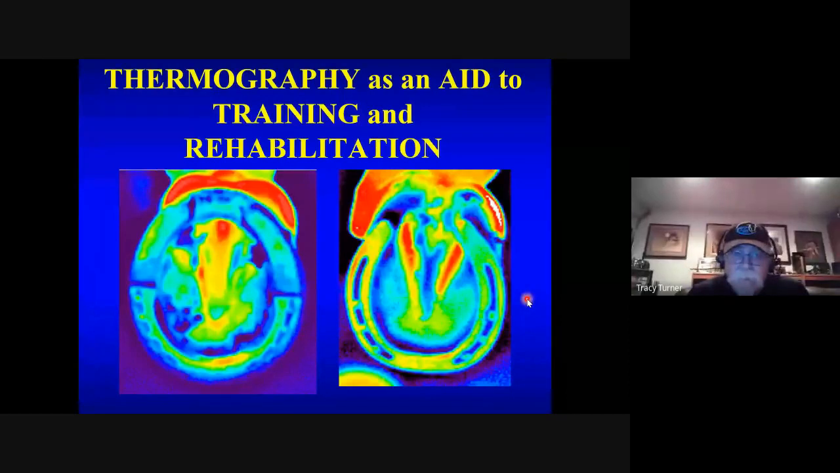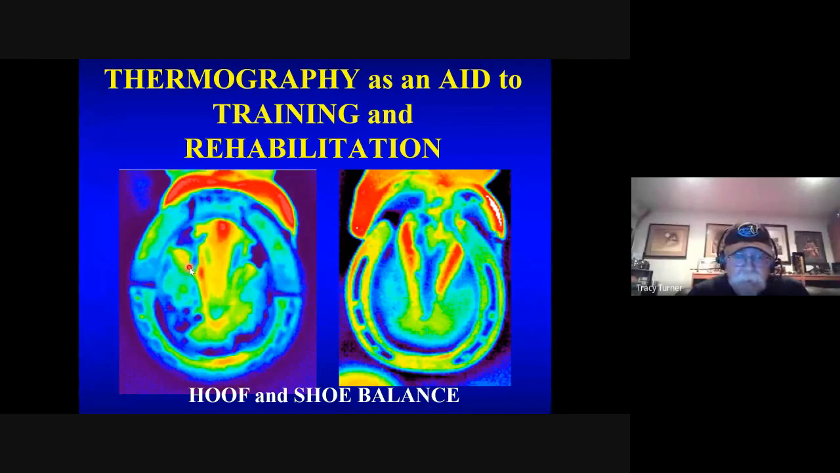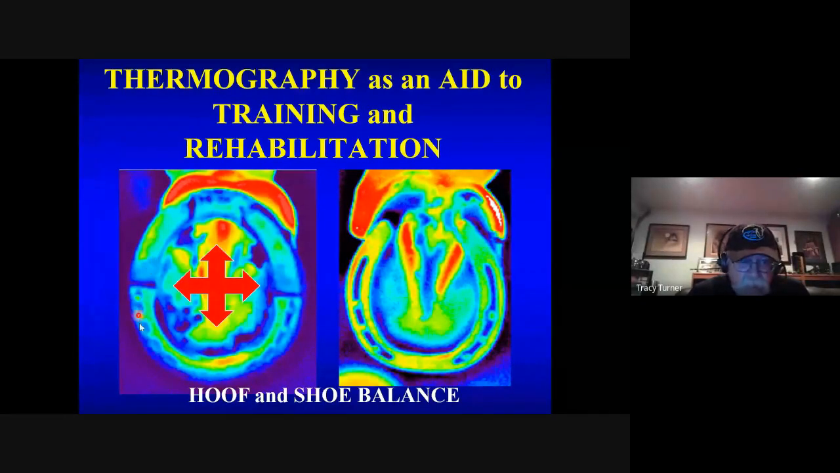So hoof and shoe balance. What you can see here, once you know the thermal patterns, the thermal pattern of the bottom of the foot is the sulci should be the warmest. The frog really shouldn't have a lot of heat in it, like you see here. And then what you can also see is that as this horse is creating friction, the most friction is at the toes. So the horse is landing on the toe here, but also landing on this inside heel here and getting away from this area. That's also associated, you can see the amount of heat in those heels too.